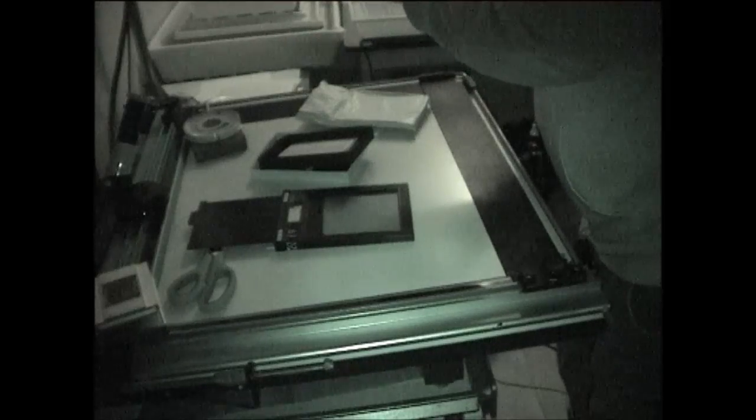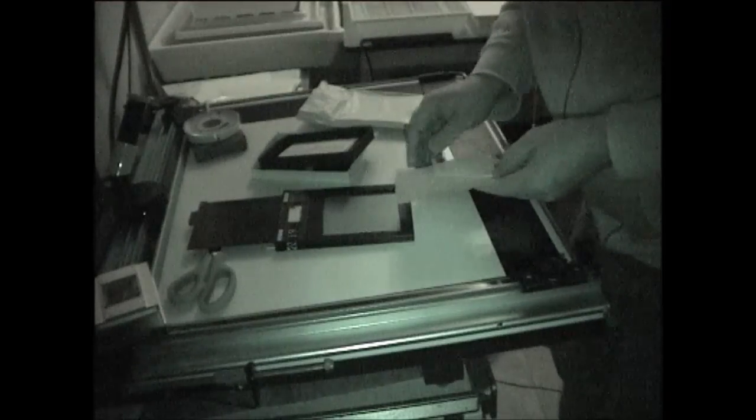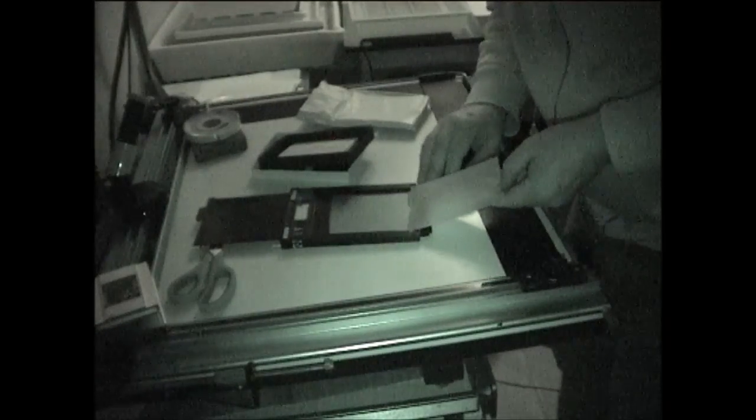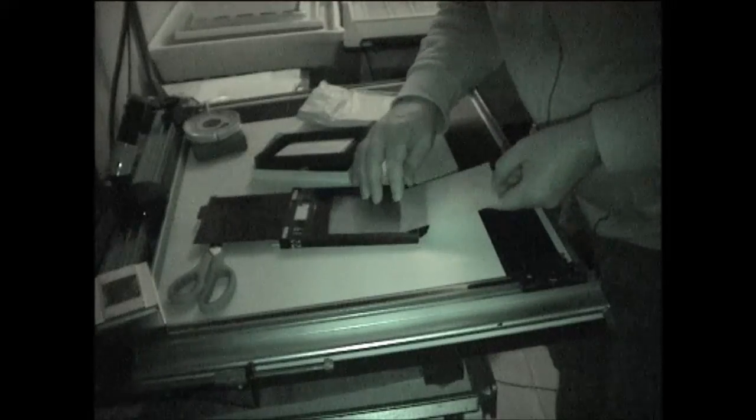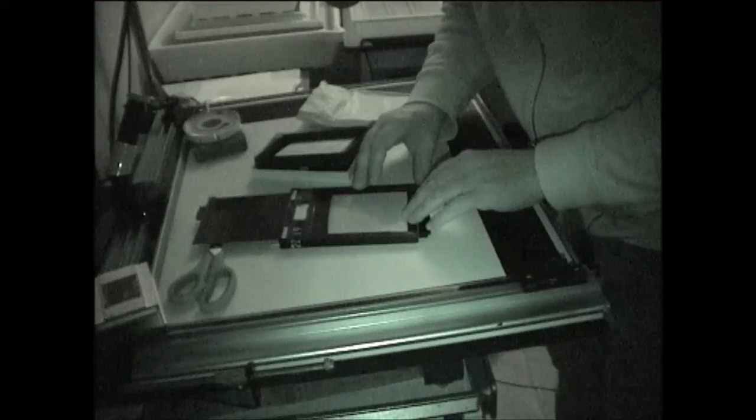That's really shiny. So is that side. Actually, I think that might be the emulsion side. So at the point where, to be honest, it's experimental. We don't even know if this film's going to work. That's that. That's that done. We can now turn the lights on, except we can't.